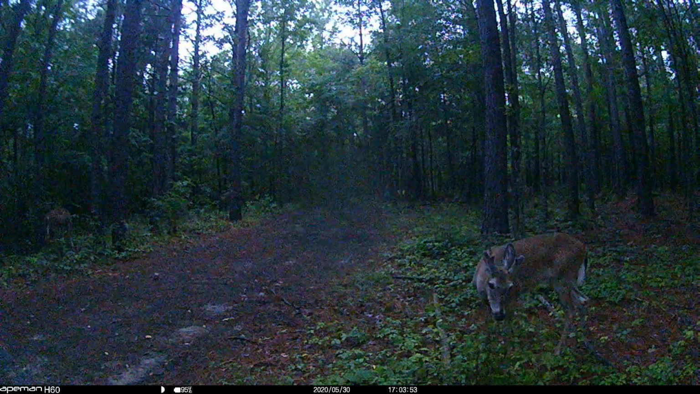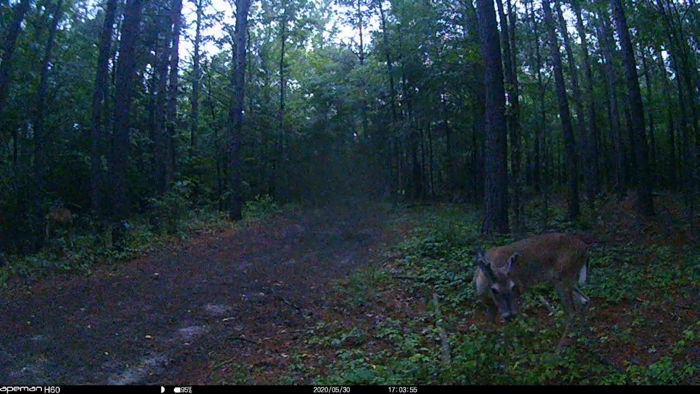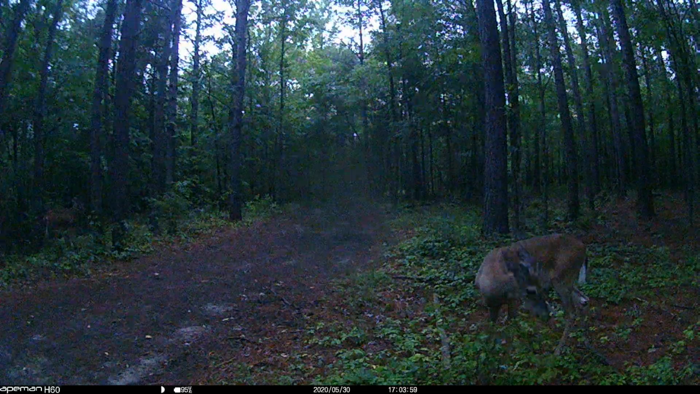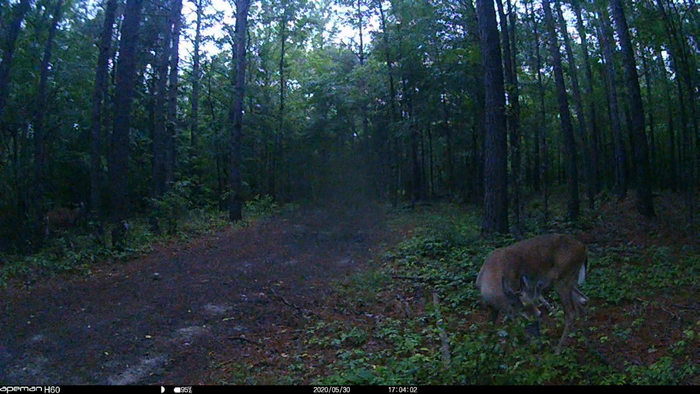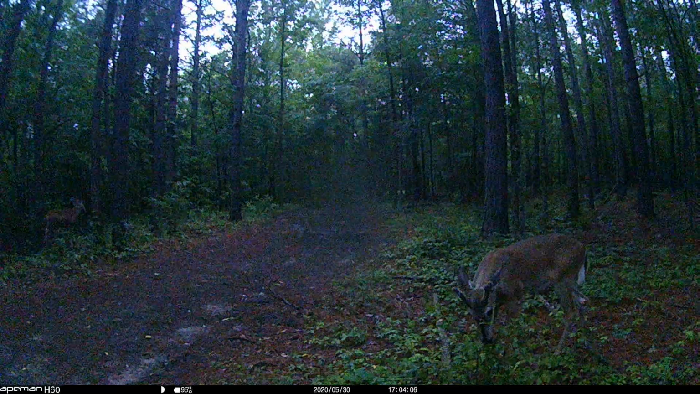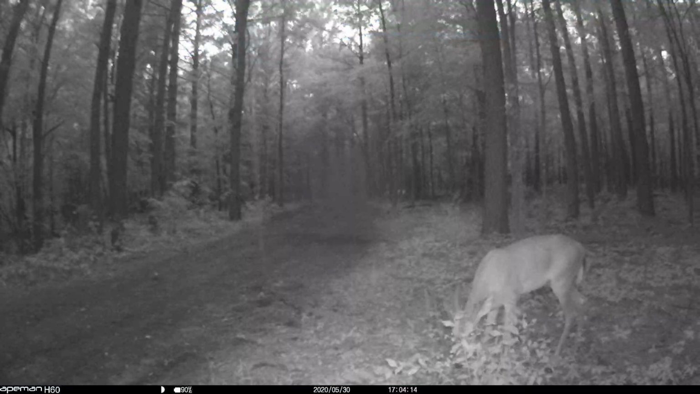Oh, look at the antlers on this one. You can tell they're really starting to grow. That's what, a 1, 2, 3, 4. He's probably going to be a 6 point. It's hard to tell when they first start growing like that. That's why I can't wait to see this next month's trail cam videos.